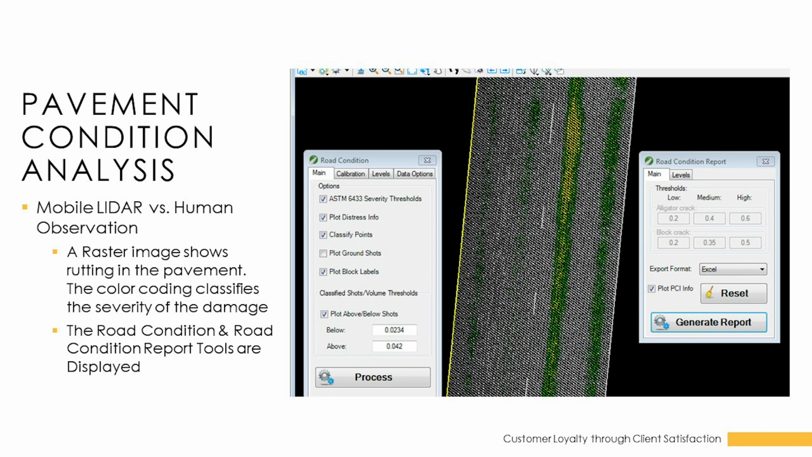What's standard throughout the industry is the Pavement Condition Index, the PCI. What you see here on your screen is some analysis that we've run on a LiDAR data set, which shows some rutting that's evident in this two-lane road. It's color-coded based on the severity of the rutting, the yellow being more severe. We can generate these reports according to the ASTM standards, or if individual agencies and municipalities have their own standards, we can modify our tools to accommodate those and generate these types of raster images and subsequent reports in compliance with those standards.